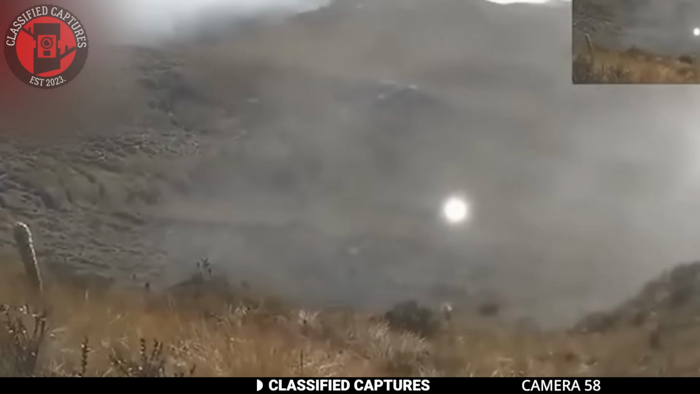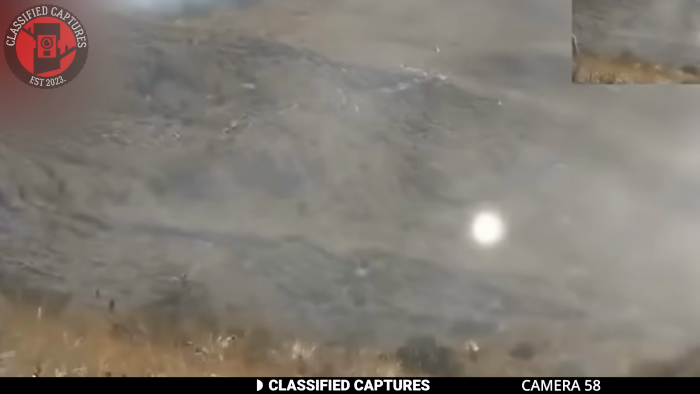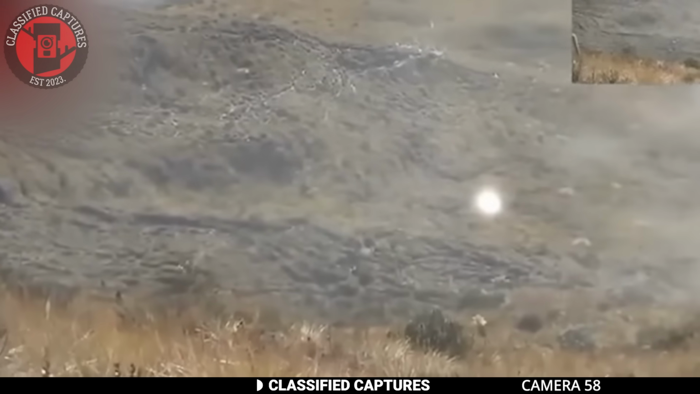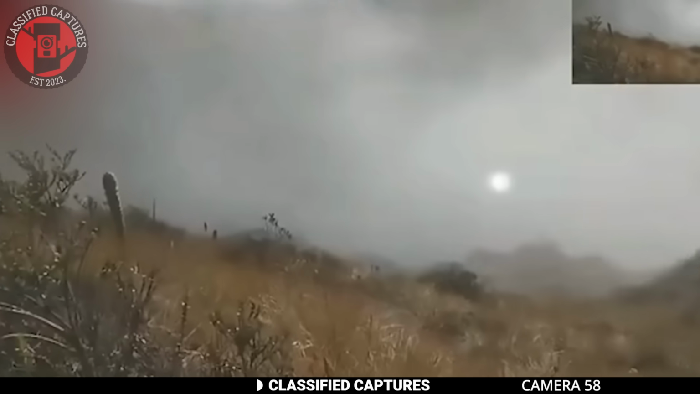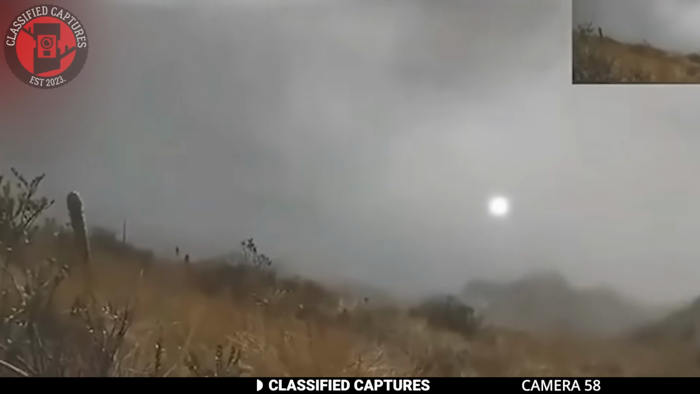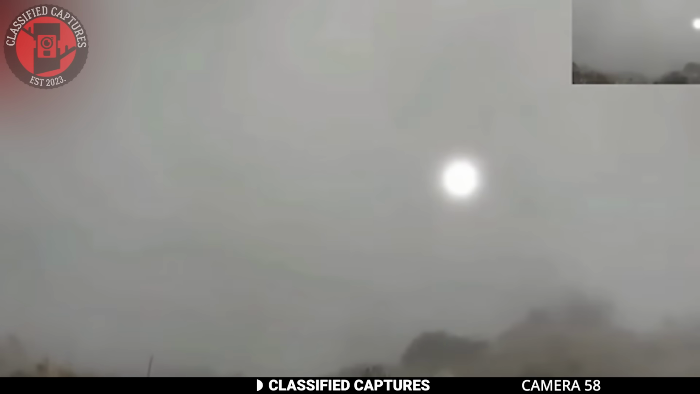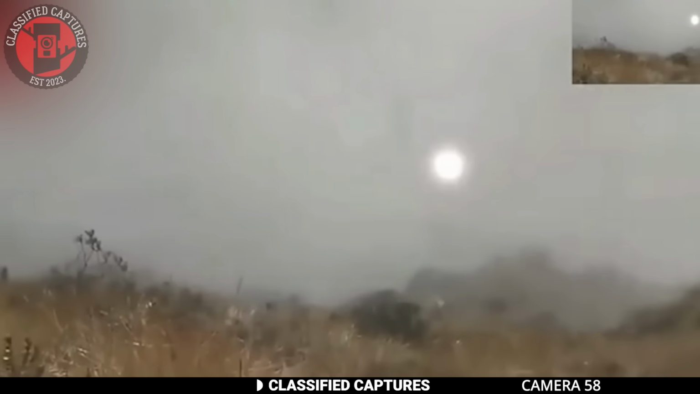Unlike the previous footage of the orb that transformed into a human-like figure, this one stayed exactly as it was. So, what's different here? Could it be that not all orbs have the ability to shift forms, or are there different types of these mysterious lights, each with their own purpose? And if this one isn't a shapeshifter, what else could it be? So many questions, yet not many answers.